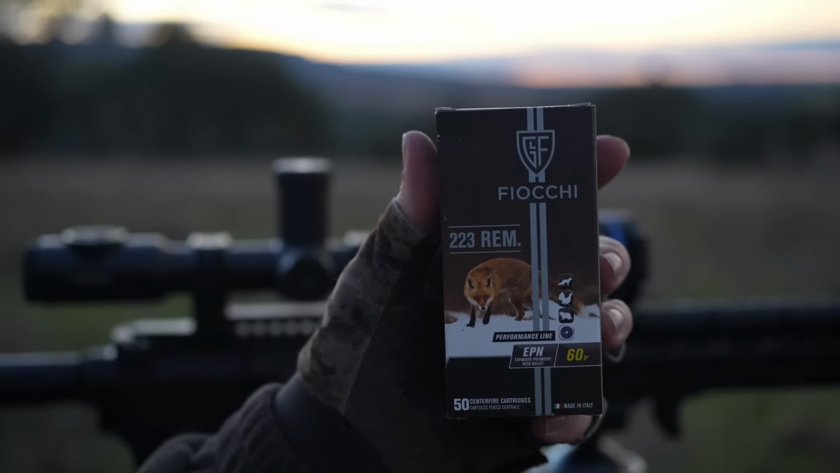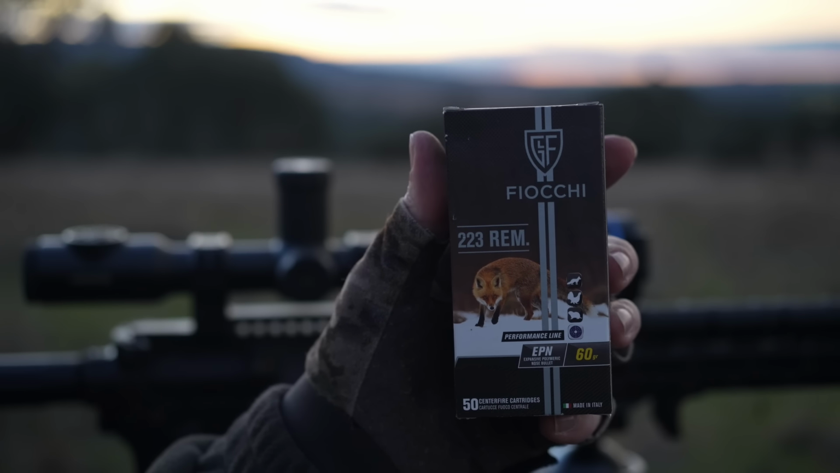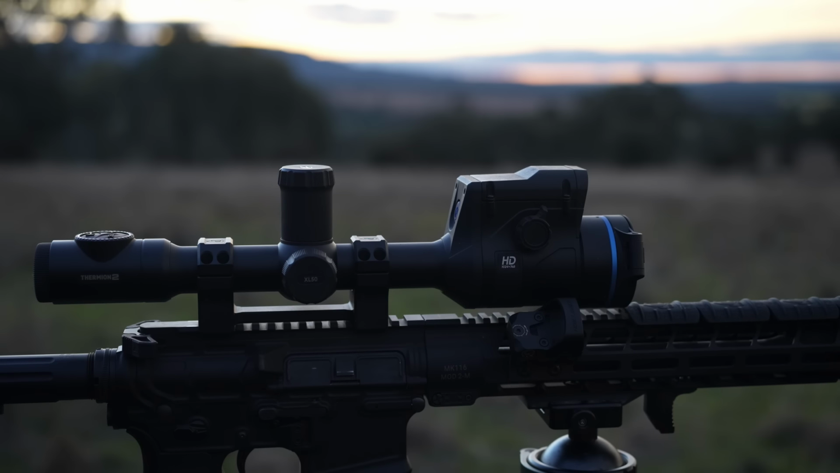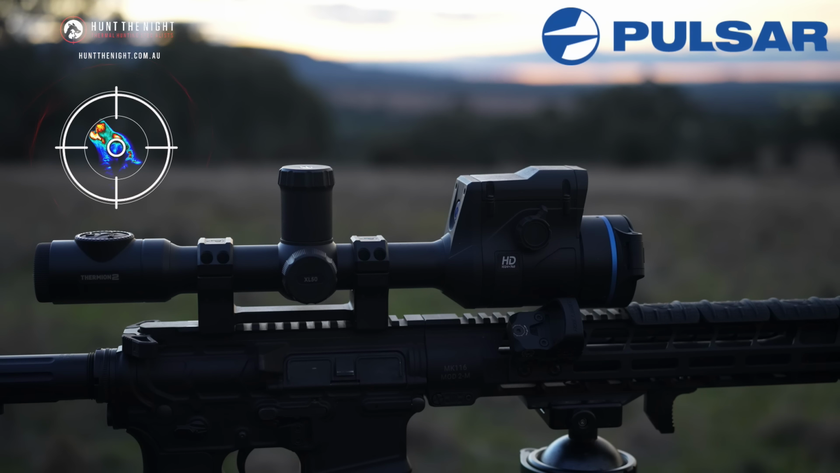I'm just about out of light, but just to fill you guys in, I'm running Fiocchi 60 grain EPN ammunition tonight. It's basically a VMAX scope on top of the 223. There's a Pulsar Thermion 2 LRF XL50. I really like this optic for pig work. It lets me get in nice and close, maintain a really wide field of view when those animals do start to run around.